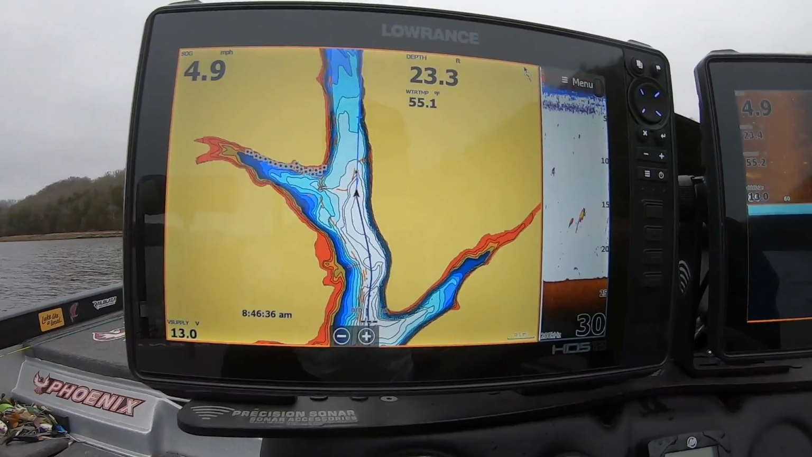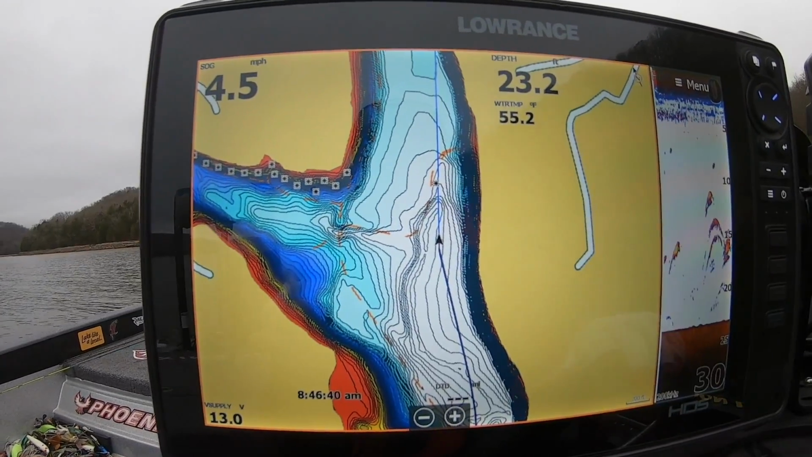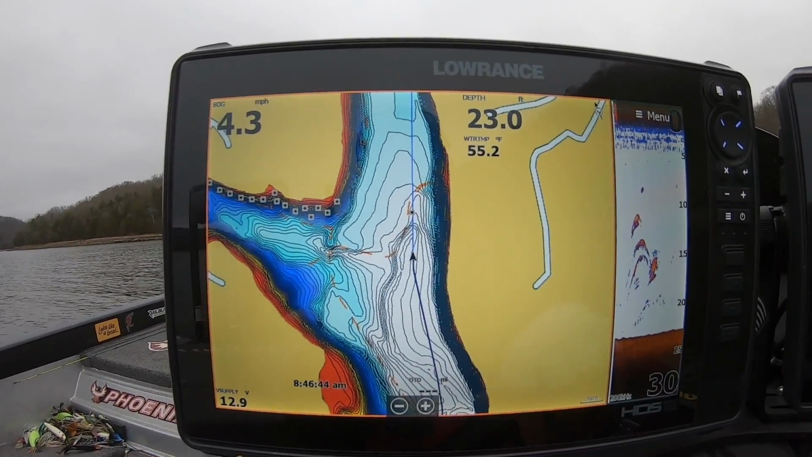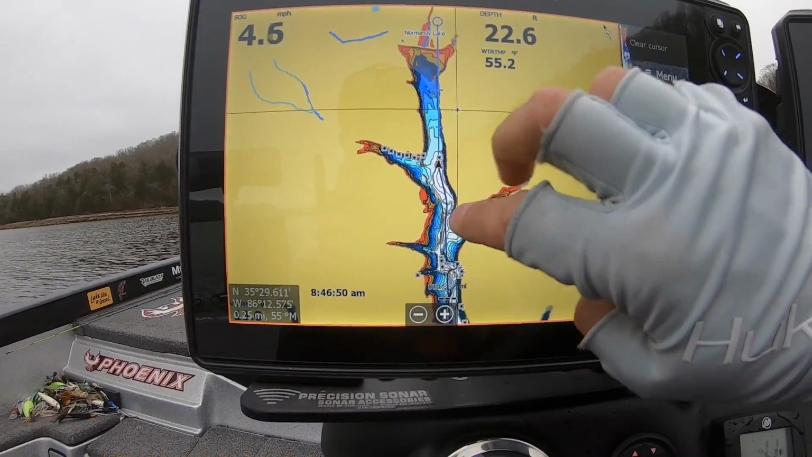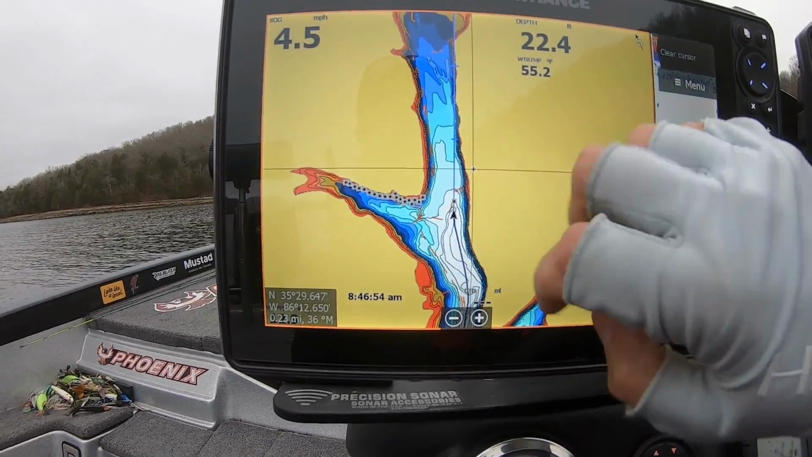All right, guys, we've gotten back here toward the back of this creek. I'm gonna spin you around here so you can see this map, and I want to zoom in a little bit. I want to show you guys why I'm choosing what I'm choosing and what I'm fixing to do right here. So as you can see, the creek channel runs along the right side of this creek. You see where the contours are tighter right here? That's where the old creek channel runs.